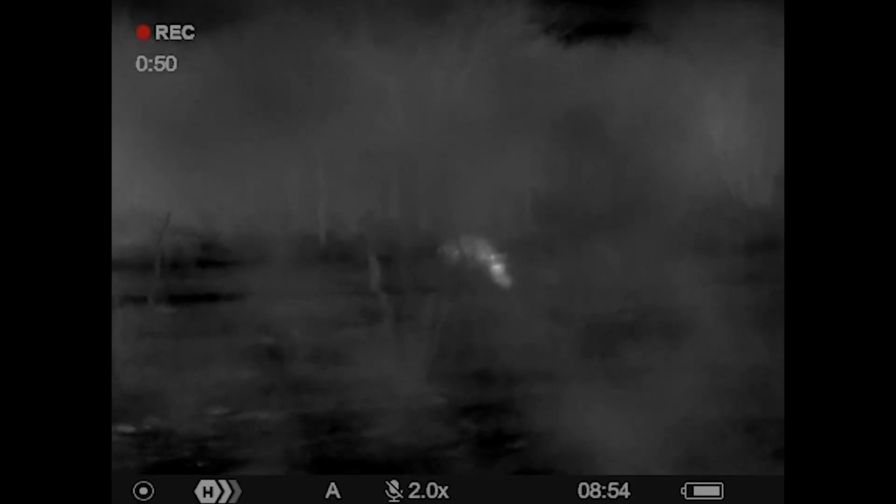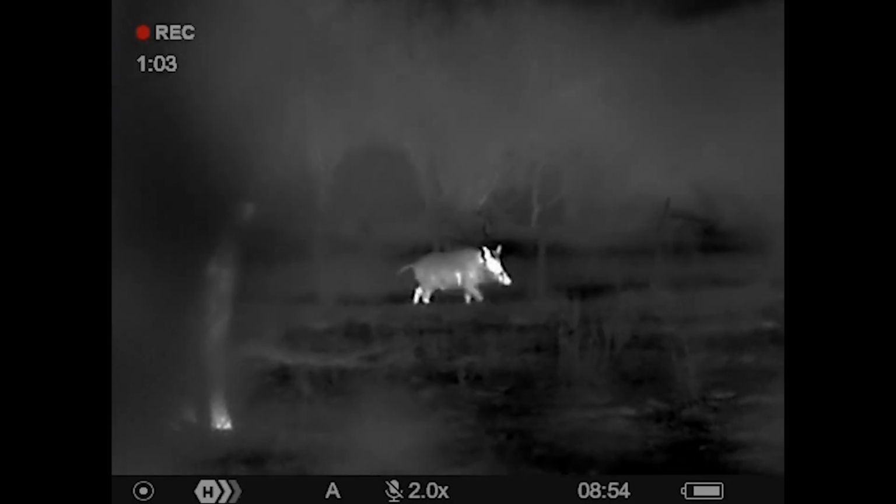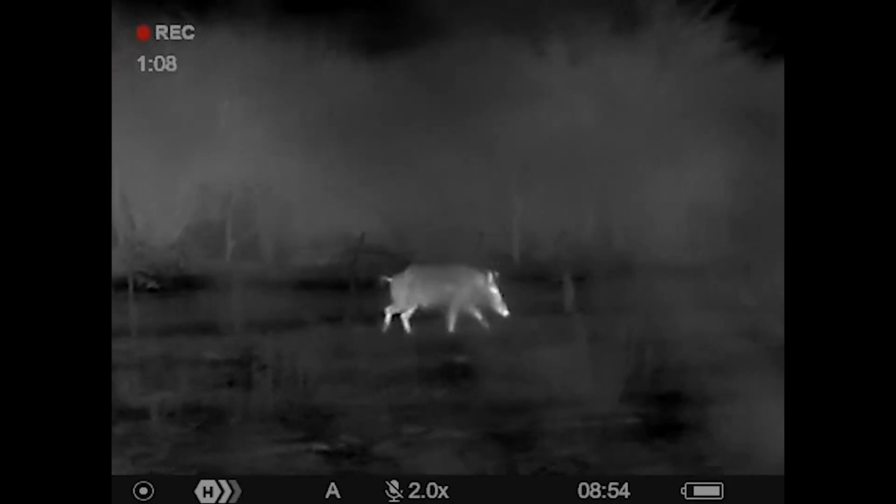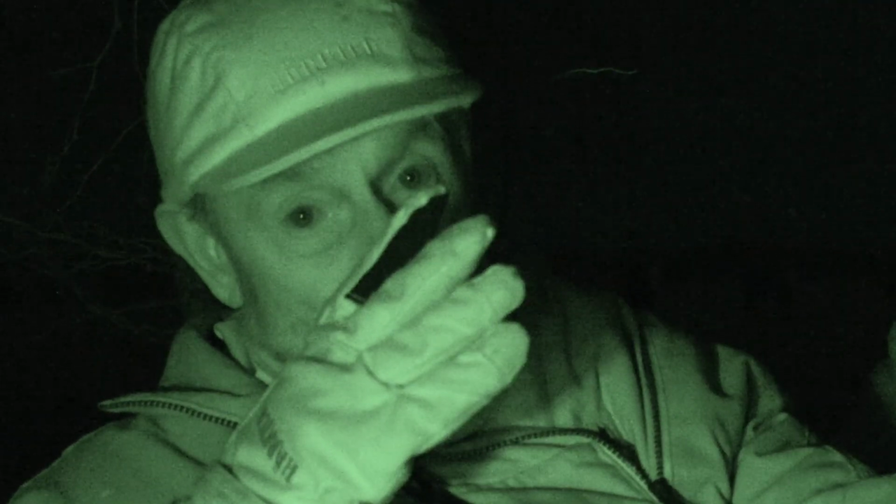A bit later on, we saw this really, really large male, and it was working up and down the fence line on our left-hand side for quite some time, and eventually came underneath the fence, and it was actually in the water for quite some time. And I think what happened, a cow or something must have spooked it. Anyway, it jumped out.